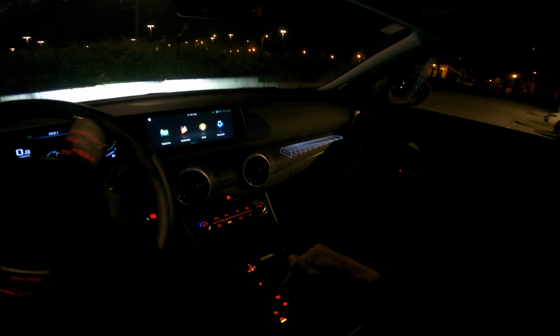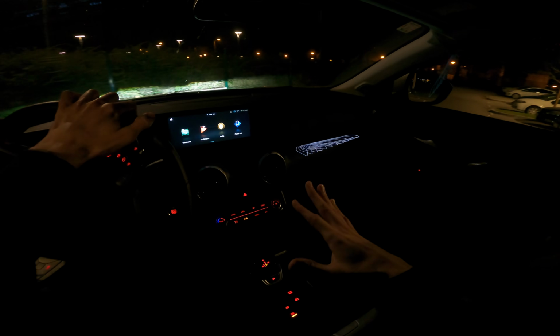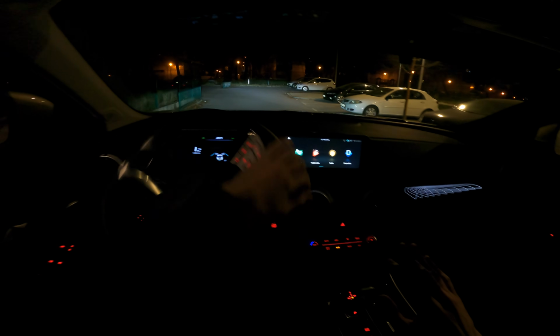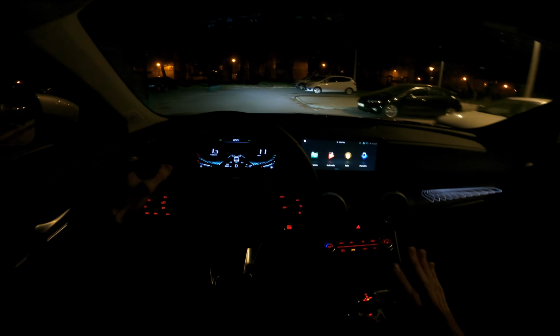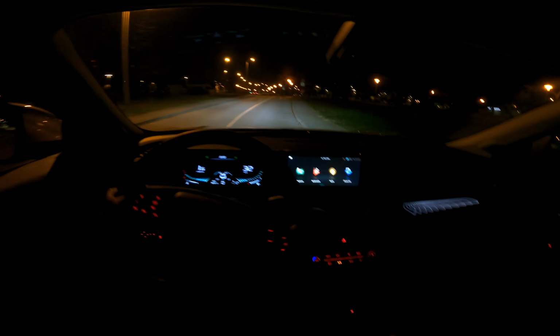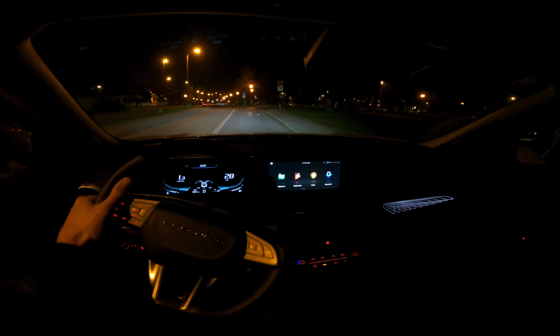Now I've noticed something. When I start driving, the parking brake releases, but on a few occasions it didn't release for some reason. I had to disengage it manually. I'm not sure what happened, but just so you know, I've experienced that. Okay, let's head out. Sorry for the long introduction, but I thought it was, you know, necessary information that you want to know.